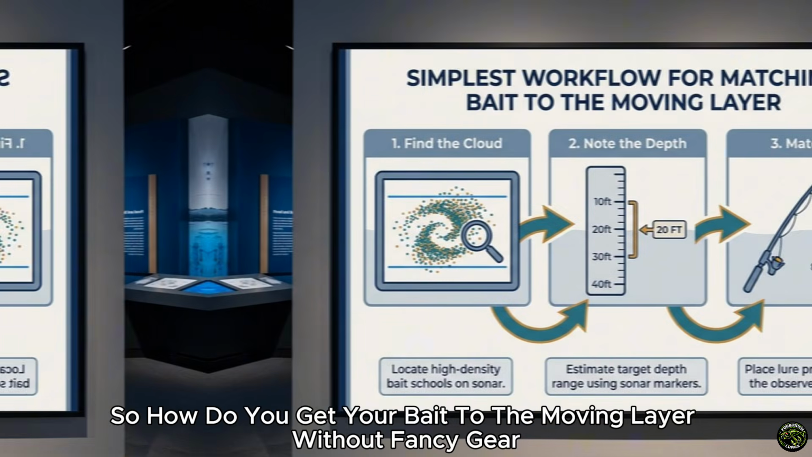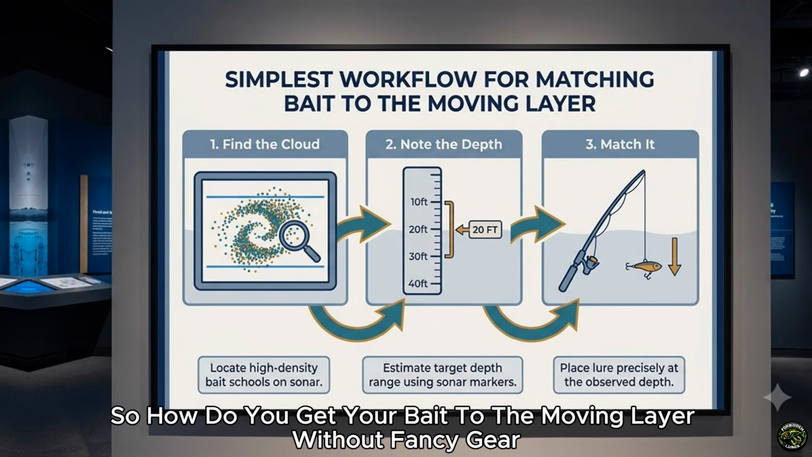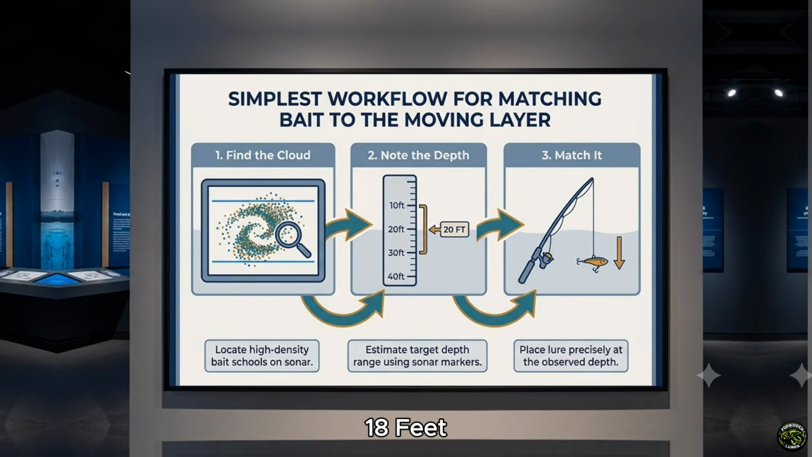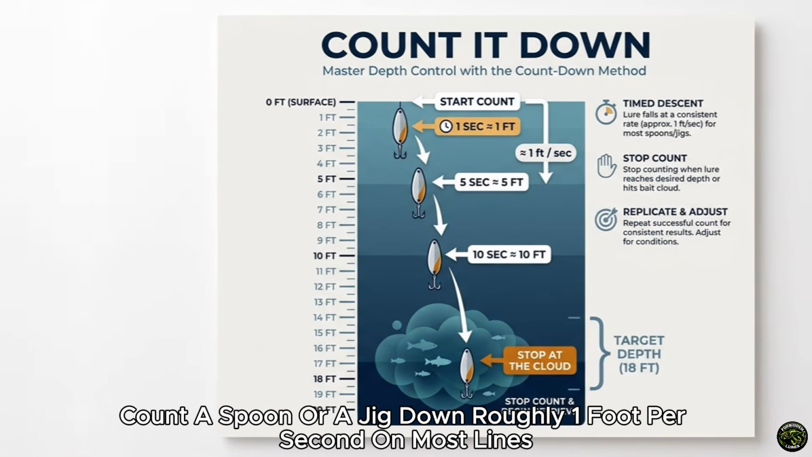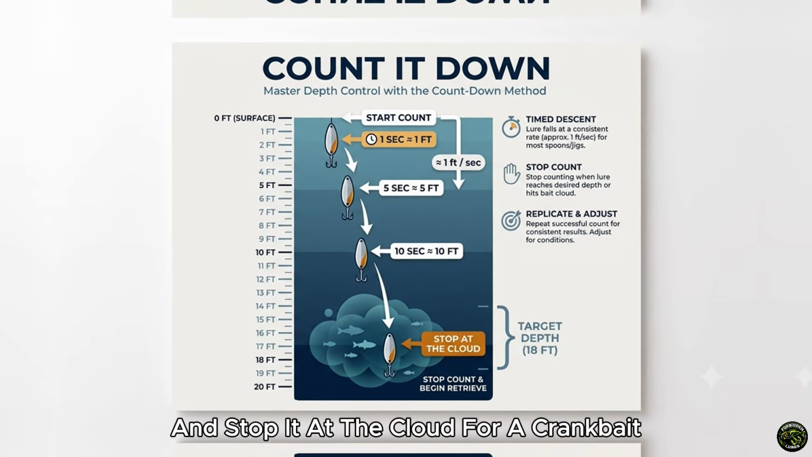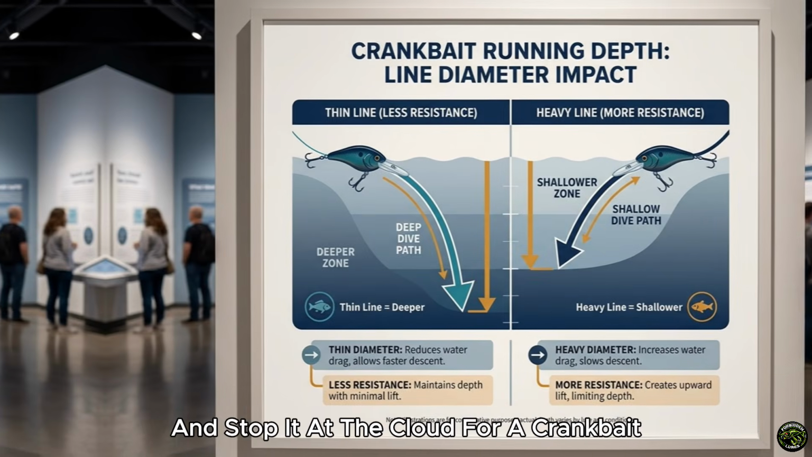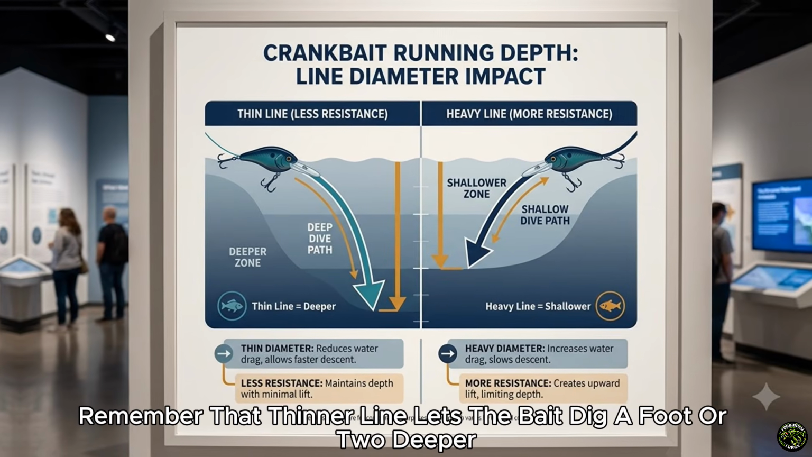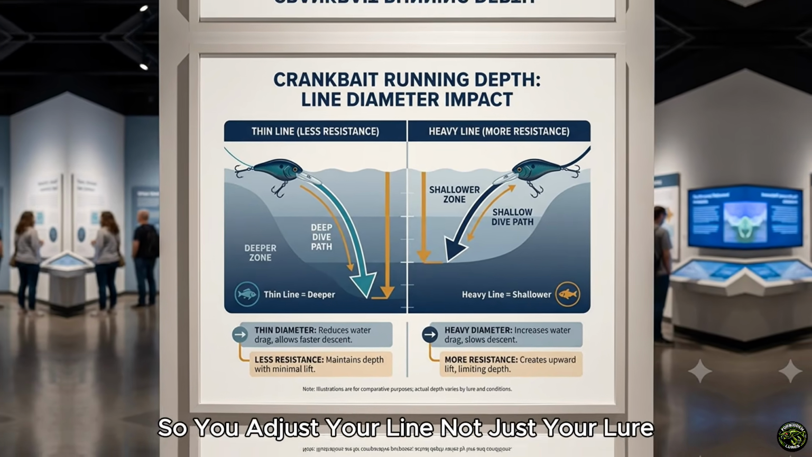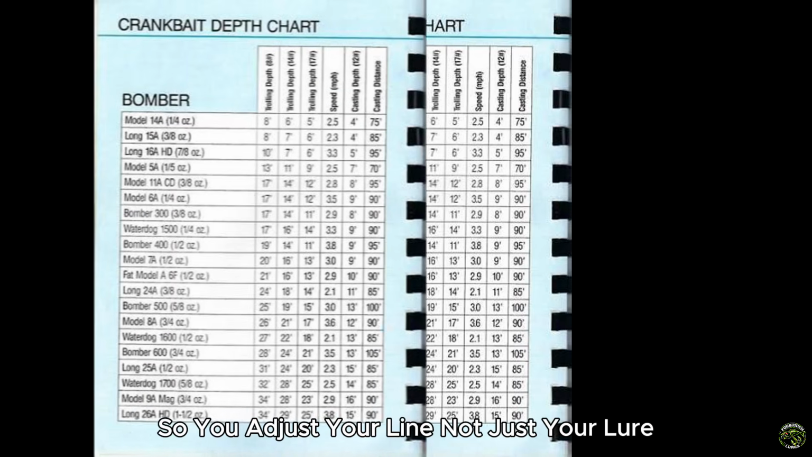So how do you get your bait to the moving layer without fancy gear? Simplest thing in the world. If the cloud is at, say, 18 feet, count a spoon or a jig down, roughly 1 foot per second on most lines, and stop it at the cloud. For a crankbait, remember that thinner line lets the bait dig a foot or two deeper, and heavier line holds it up shallower, so you adjust your line, not just your lure.